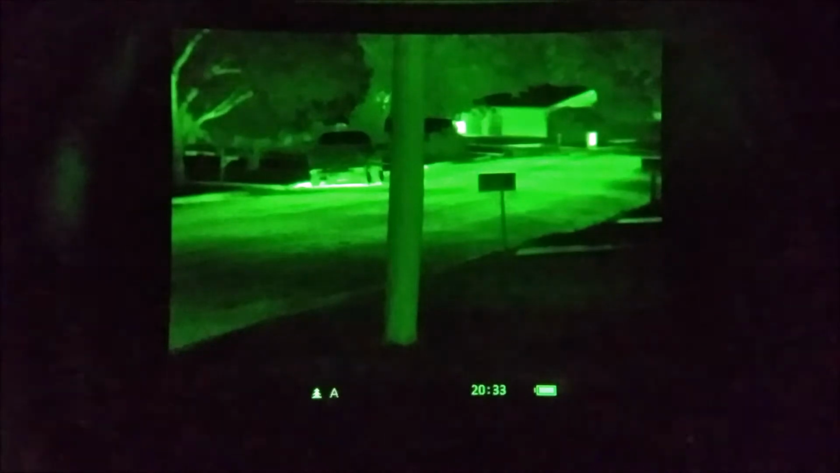The house that's in the far of the screen, kind of to the right, is about 350 yards, 400 yards away. You can see it very easily, and then the really bright, smaller rectangular box off to the right of the house is actually a brick mailbox. So it really stands out easily. It's absorbed a lot of heat from the day. We're going to go through the menu options real quick.